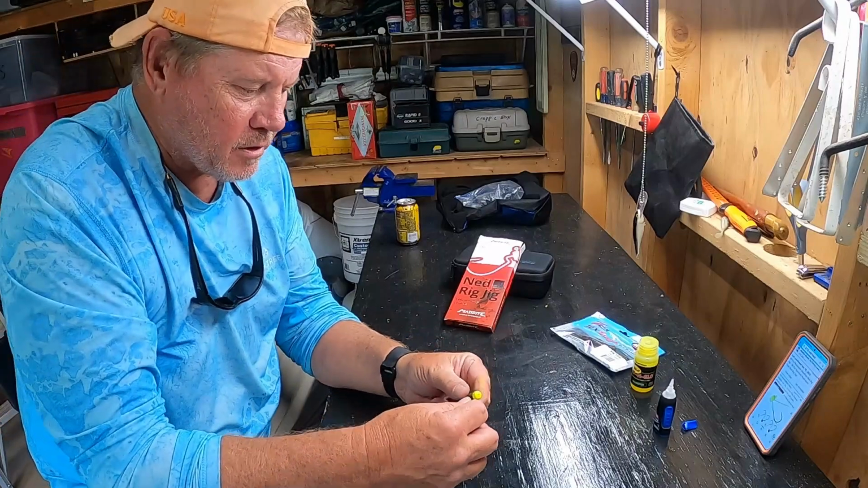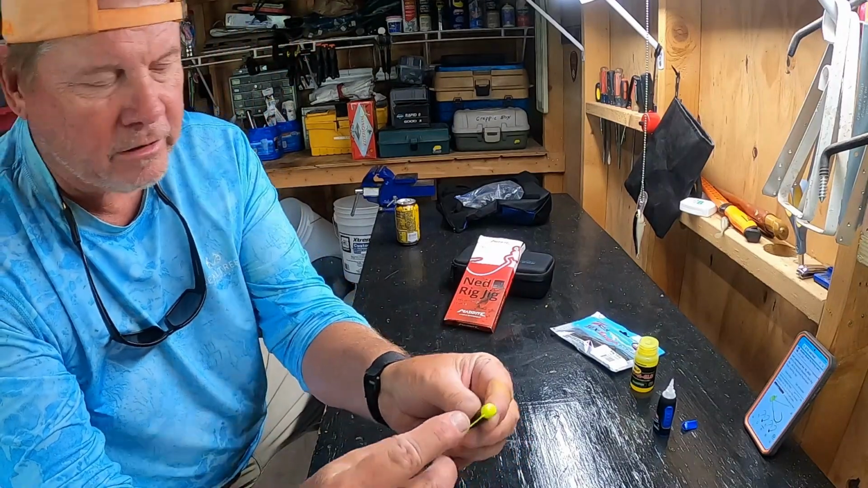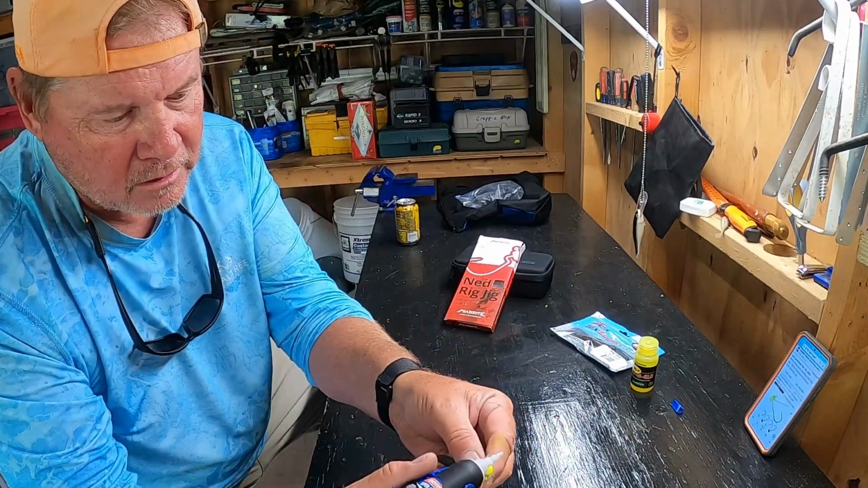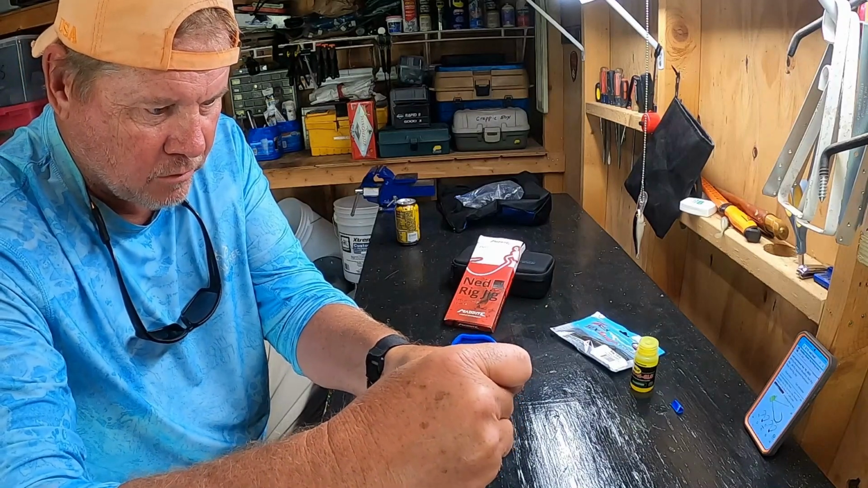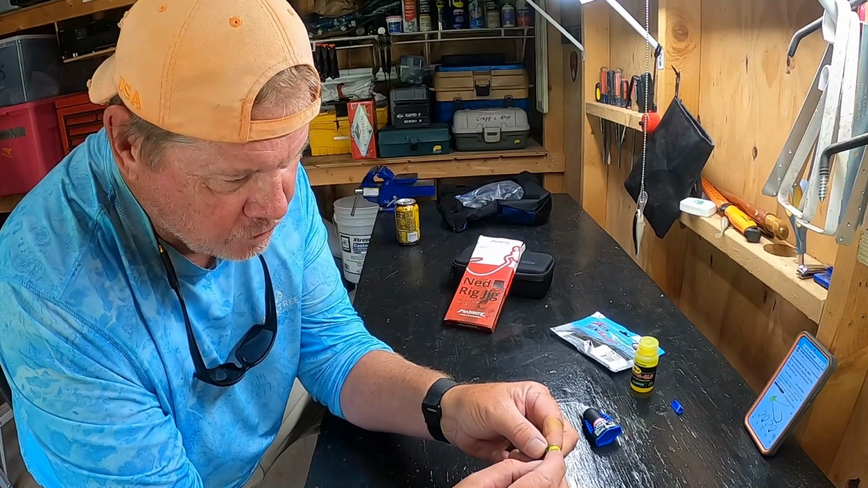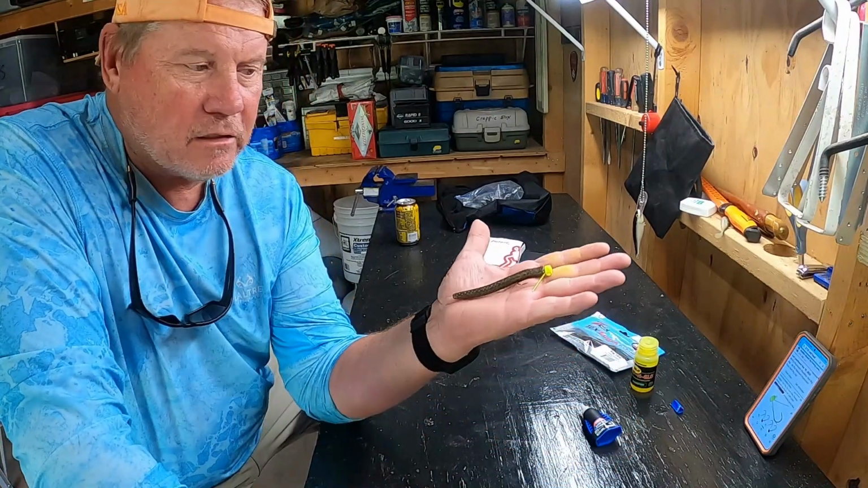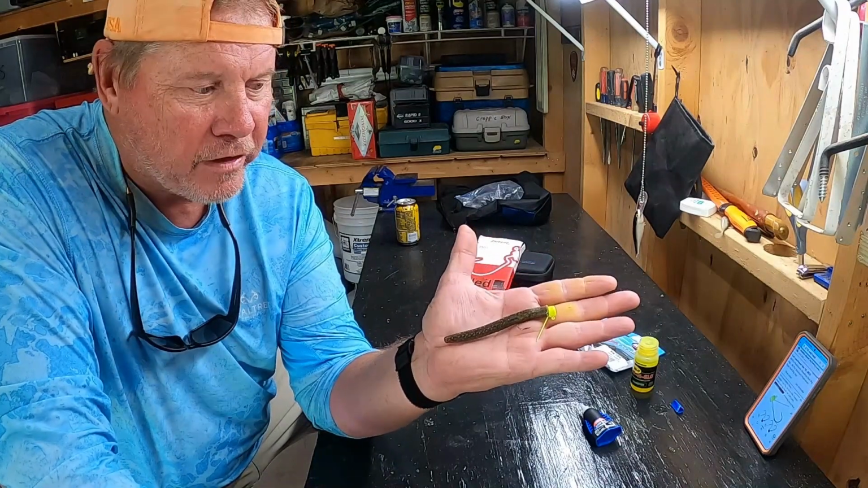And what I like to do on the back here on this head is put some glue on the back of here. And what that's going to do, I'll put that up on there and hold it a few seconds. That TRD is not going to slide off that head.